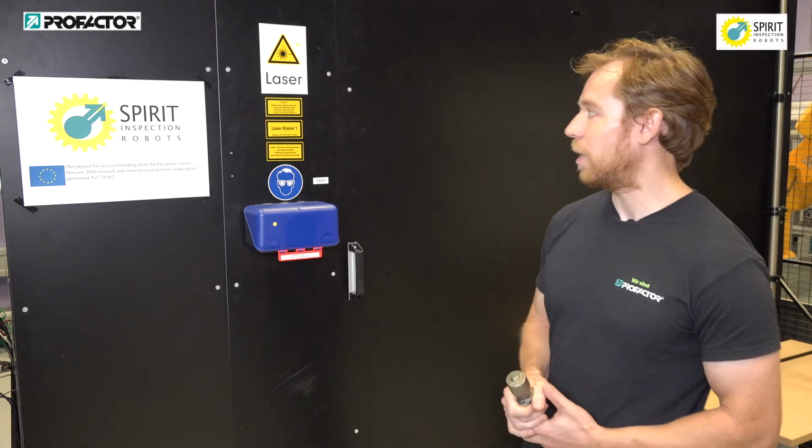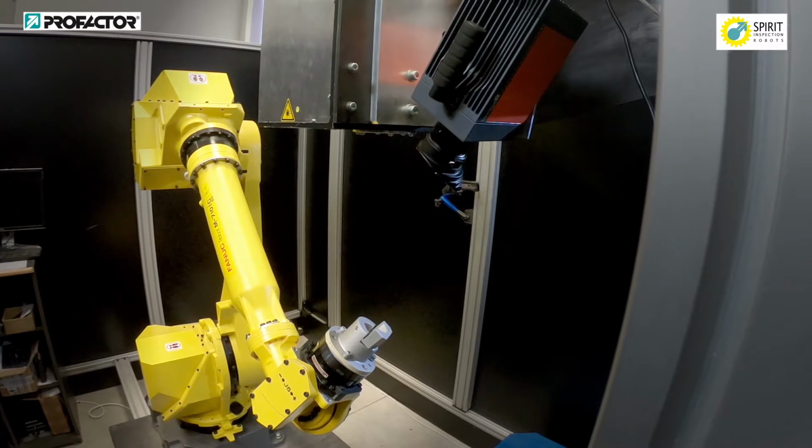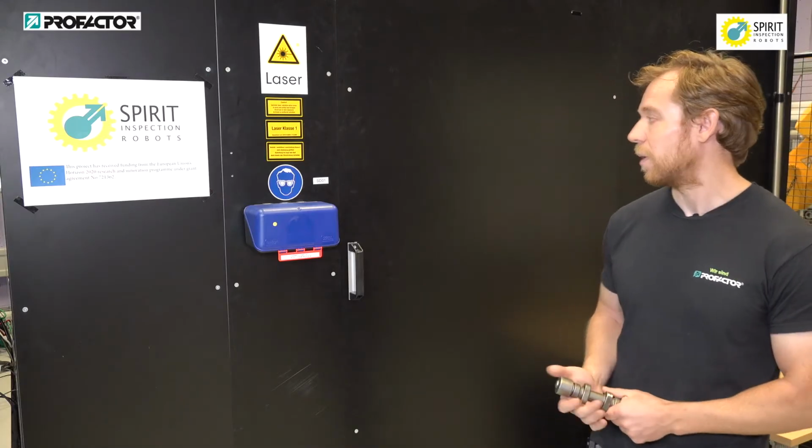Behind me, we see the enclosed work cell that protects the user from the robot as well as from the laser that is used to heat up the part. The laser won't turn on if the door is open, and also the robot won't move at full speed at an open door.